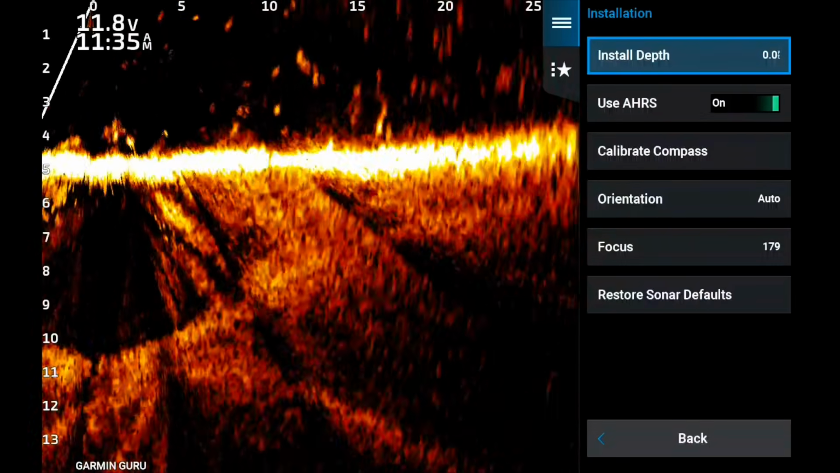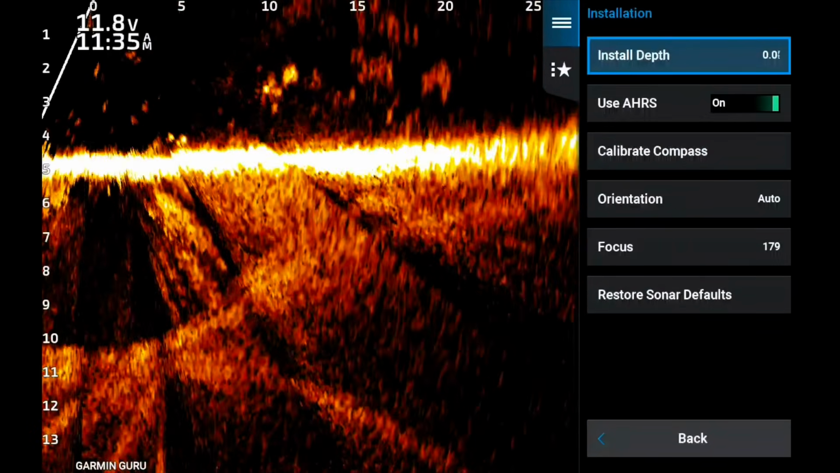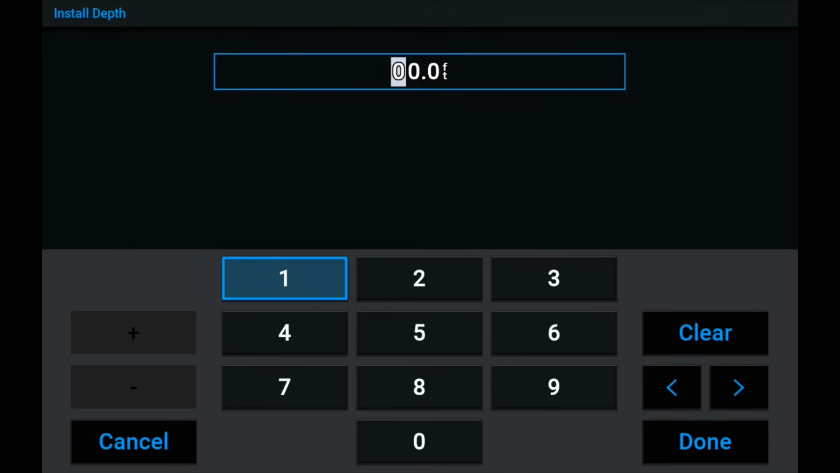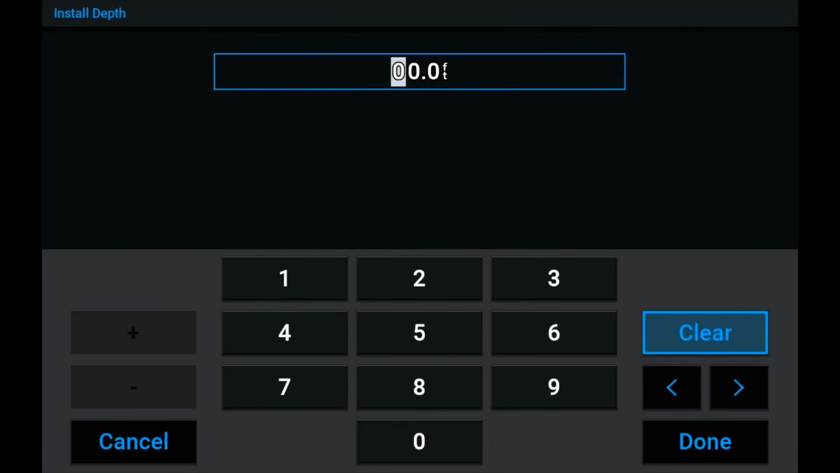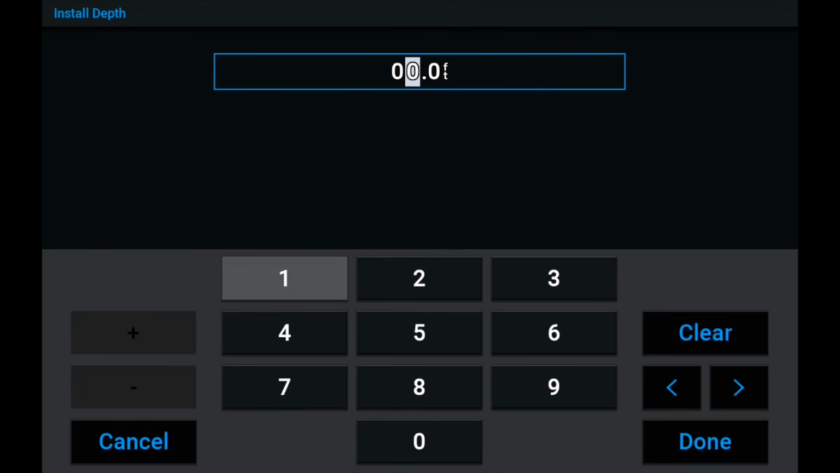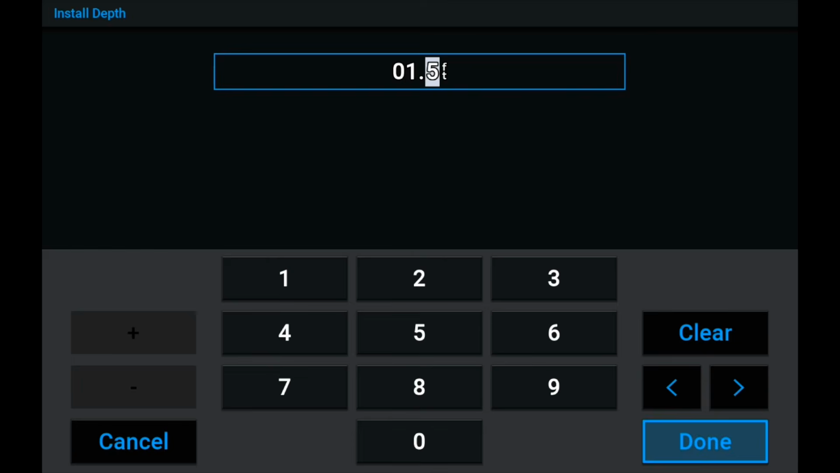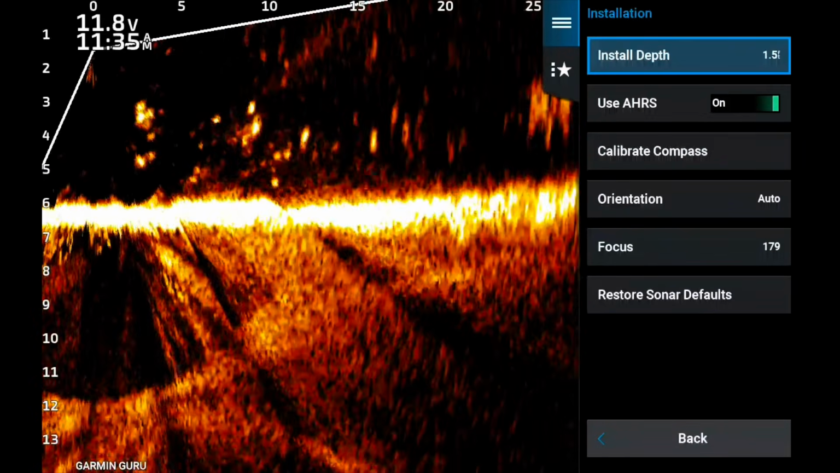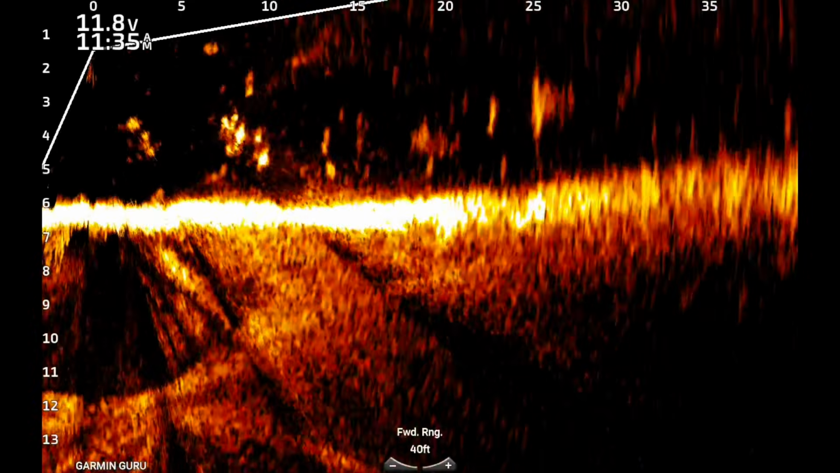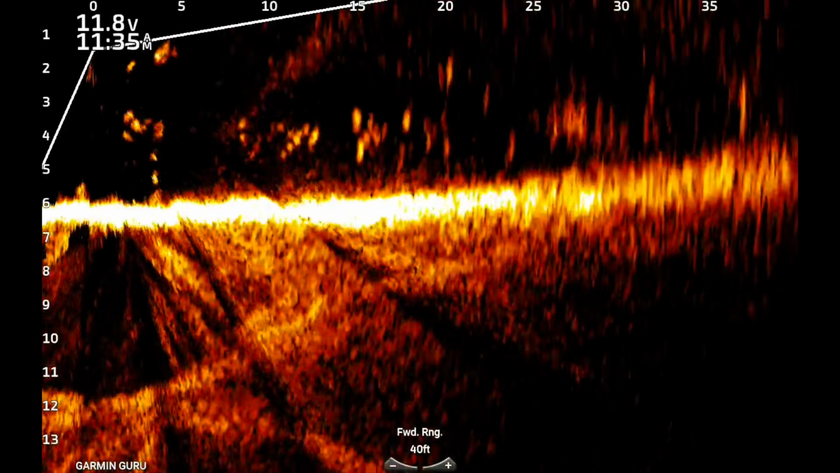Now I'm going to put it on 0 install depth. Notice how the top of that white line is completely gone. Whatever portion of the beam that was reading at the top, between the top of the picture and the white line, that's hidden because the whole beam has been slid up. So now when we put it on 1.5, where it actually is on mine, which is 18 inches, notice how the picture is slid down on the page. The beam hasn't changed, but what the screen shows has.